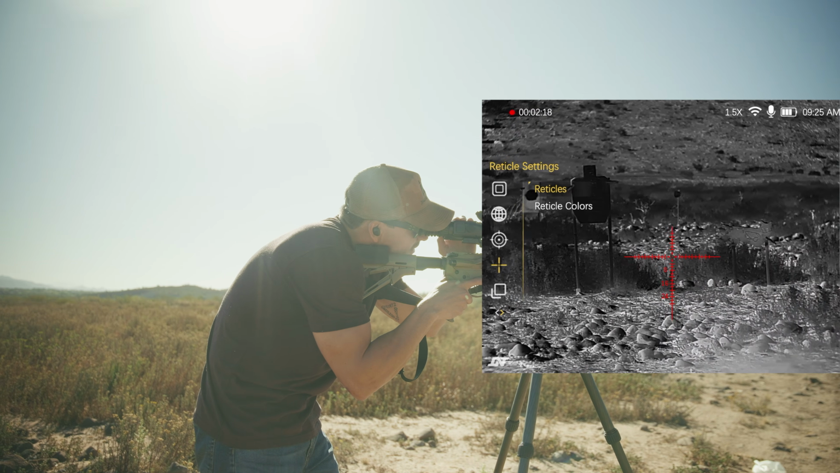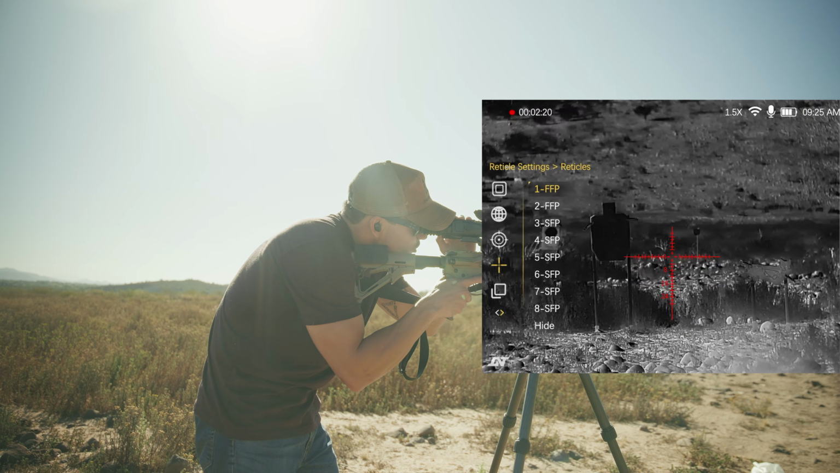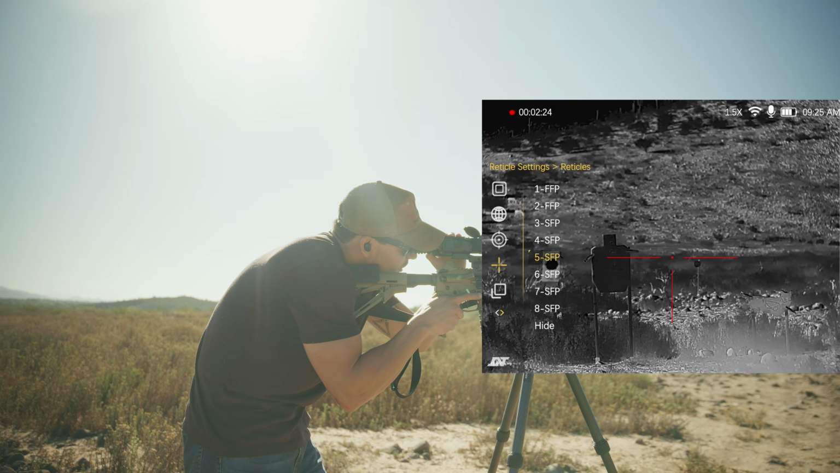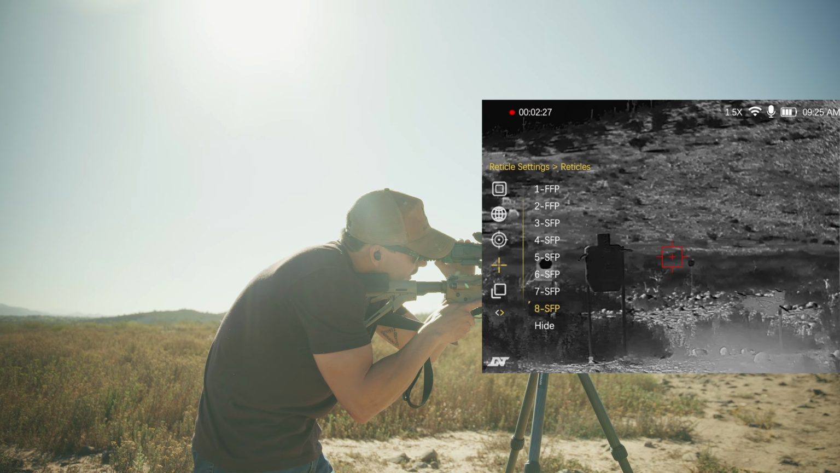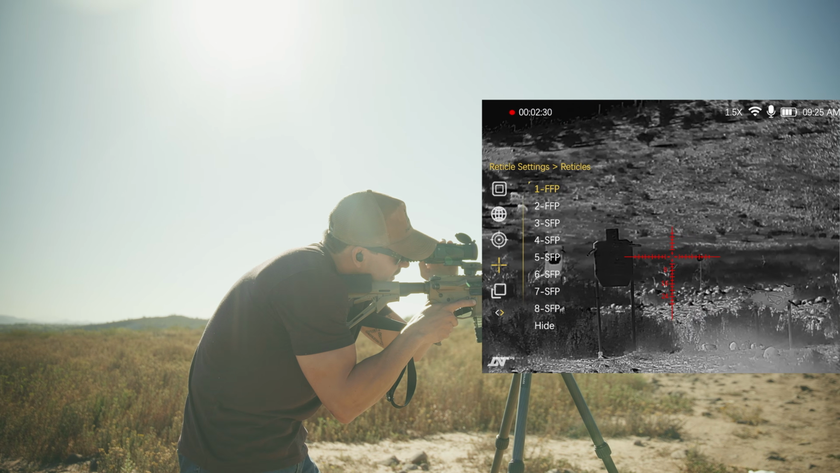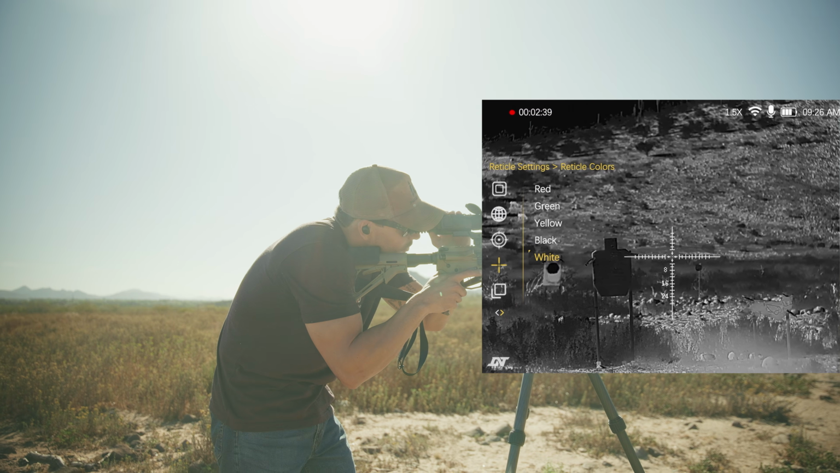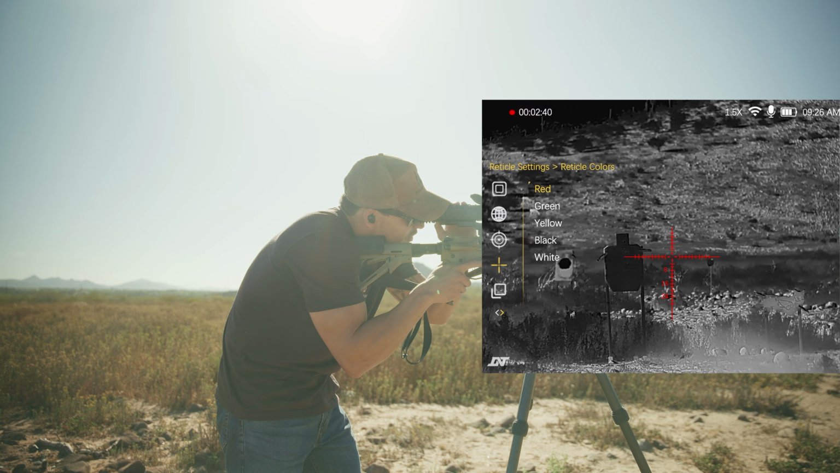Reticle settings. You can change your reticle color. You can change the actual reticle. Go through all these different settings. Oh, that one's cool. I'm not gonna mess with it. I probably will later. Reticle colors. I gotta stick with the ID red, you know.